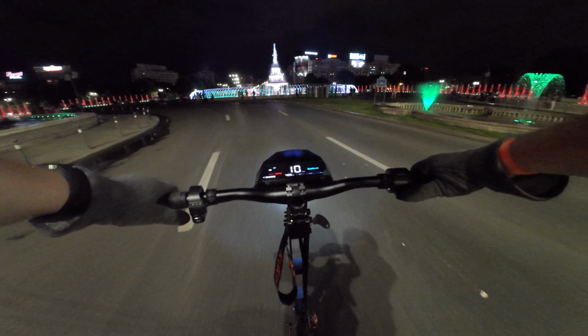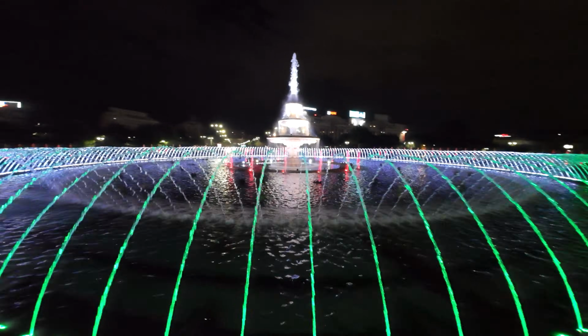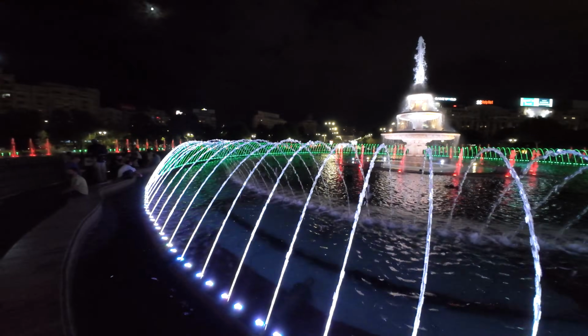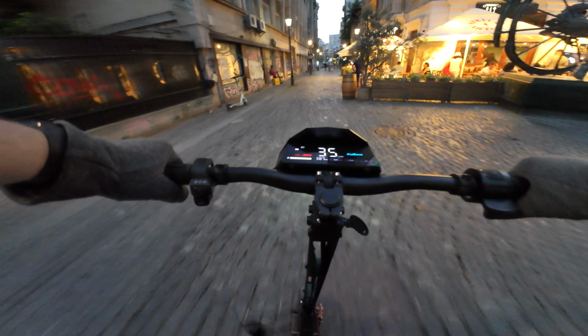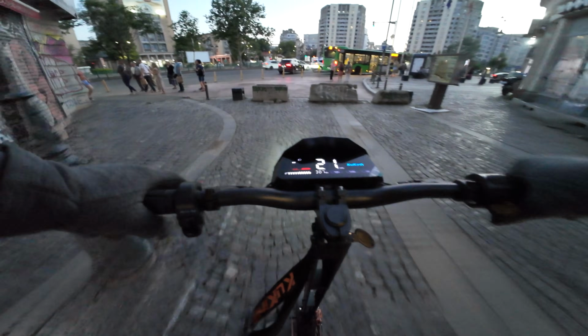Yo, check this out. Wow, this place gives me Dubai vibes. Cute light show, not gonna lie. I want to explore this town and I have no idea where I'm heading, but I want to show you a huge building. Don't mind the squeaking noise of my suspension.